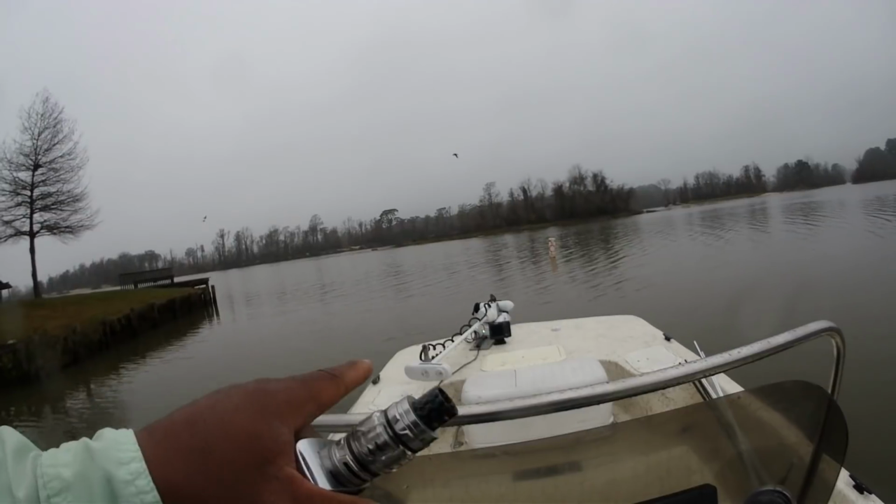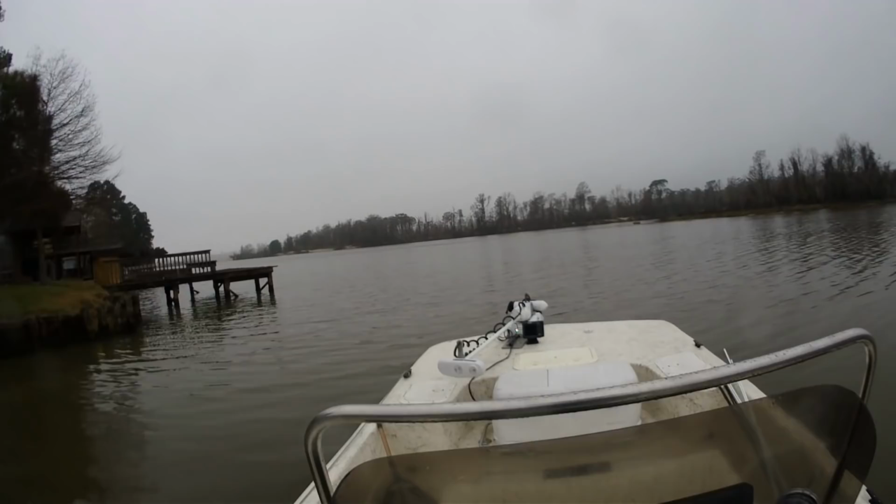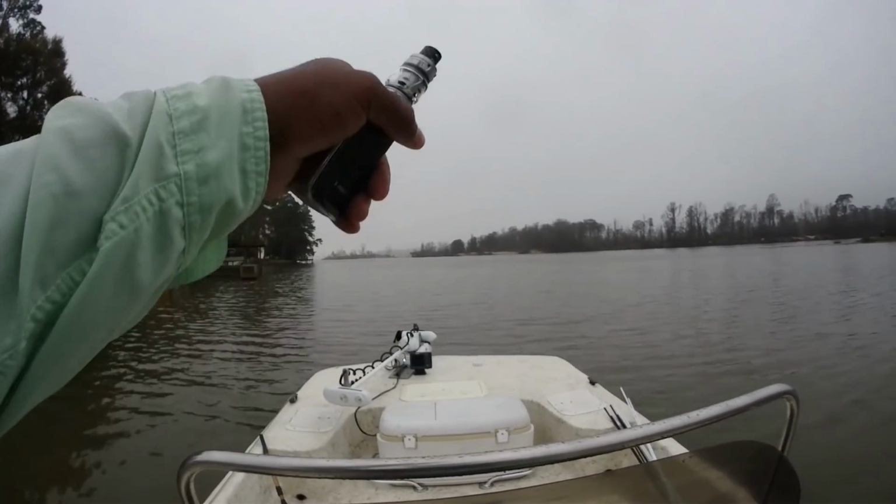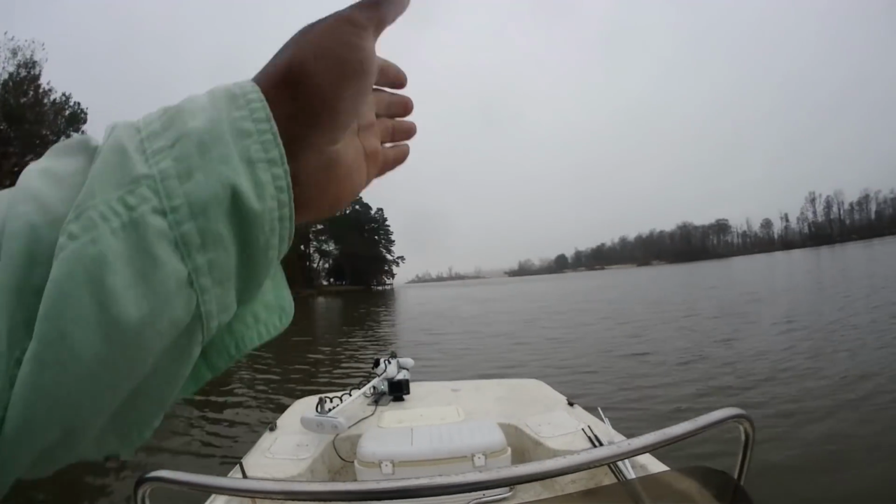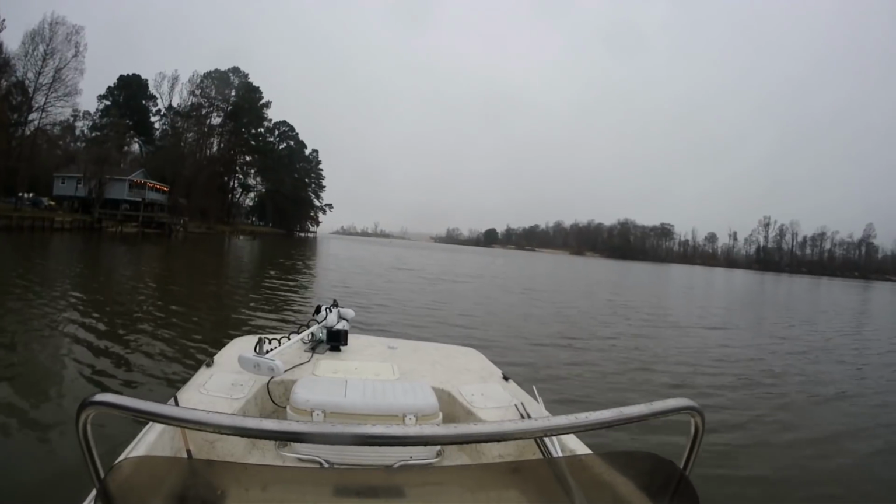Once you clear this point, you'll see another bulkhead, and this is a no-wake zone. Respect the homeowners when you come through here. I mean, they're having trouble already with the floods with their bulkheads. And there's the other marker. You want to stay to the inside of it. You can either go left to go to the main lake, or you can go right and go up the East Fork.